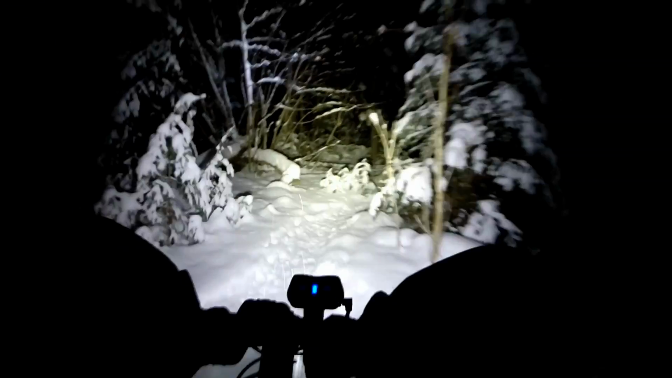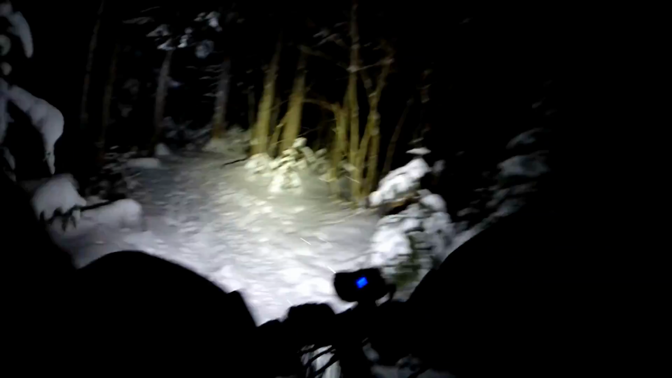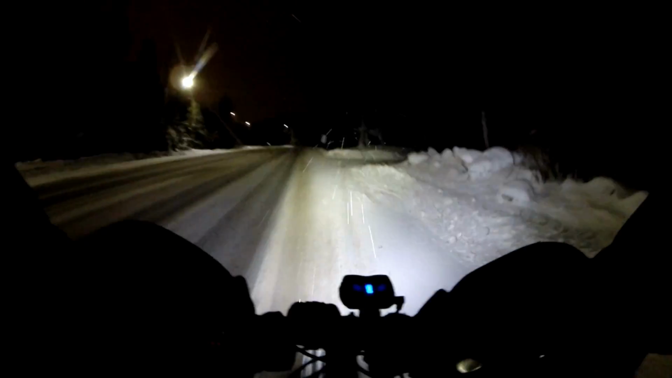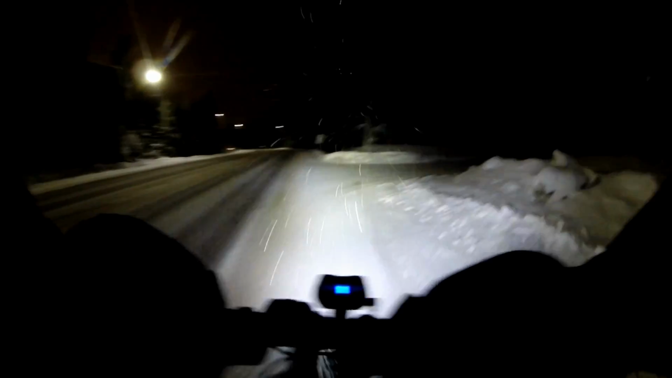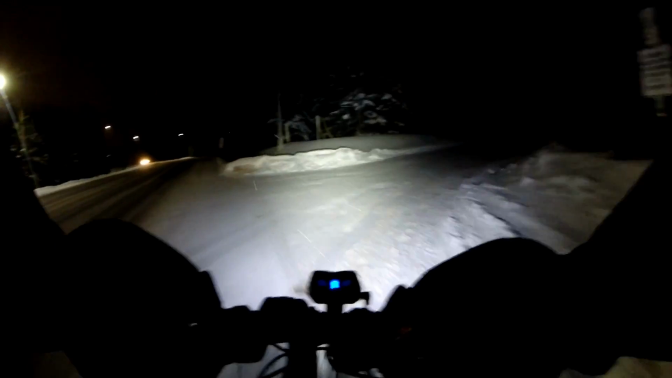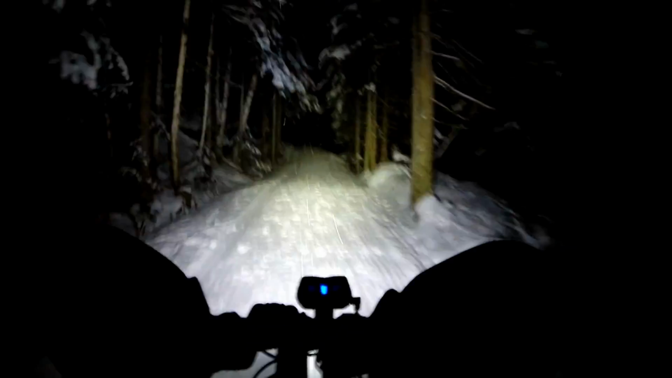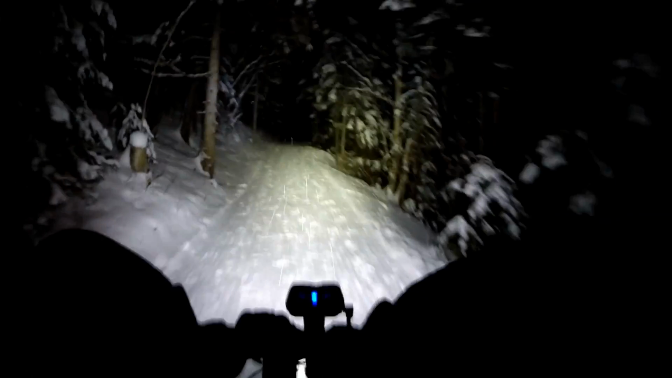It's beautiful right through here. So we're leaving one trail system and now we're going to enter another one. That's beautiful. Yeah, pretty slow. Won't go very far today in our 3 hours.